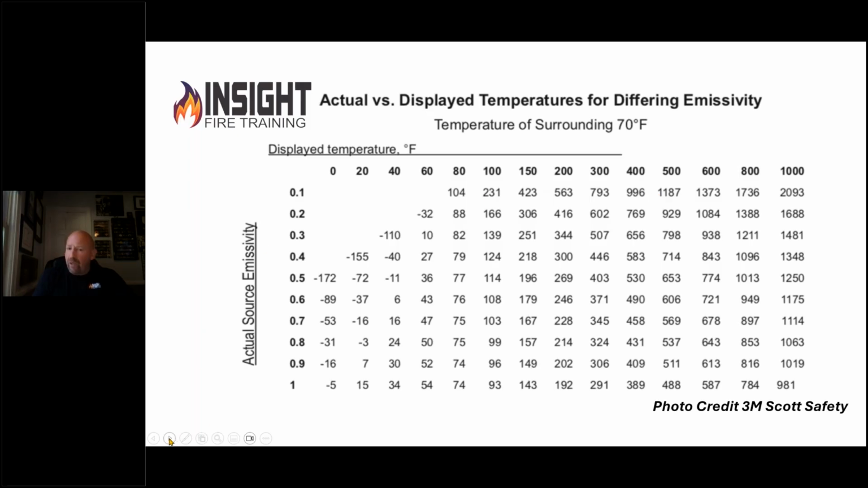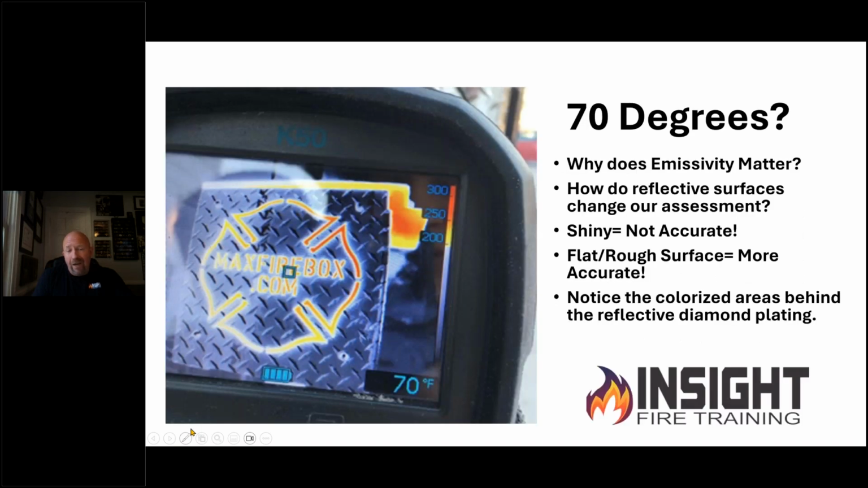And it doesn't work that way. Cameras give you estimated values, not exact measurements. So when we teach something called go, no-go decision making, we're looking for apparent temperatures, not exact measurements, because we know it's hotter than. And why is this important?